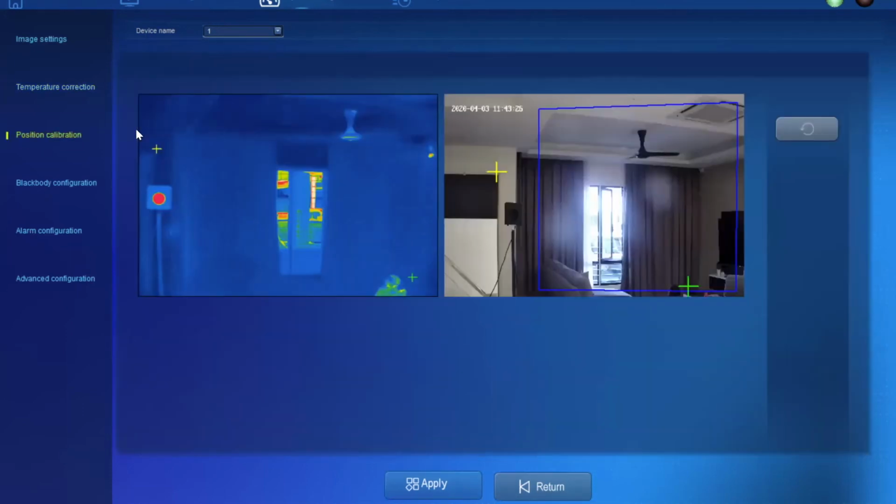Okay, position calibration. I didn't show you the front part of the camera just now. Basically, the thermal camera is sitting on the left, the visual camera is sitting on the right. So the 2 camera views are not totally 100% in line. This is where we teach the cameras to know each other. We need to set a point here on the top left, the yellow color, and one on the bottom right-hand side, the green color, and match them with the visual camera. As you notice, the thermal camera view and the visual camera view are not aligned.